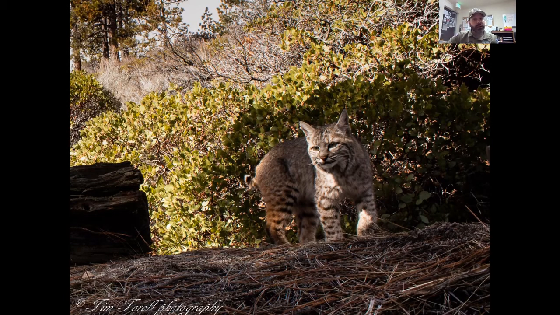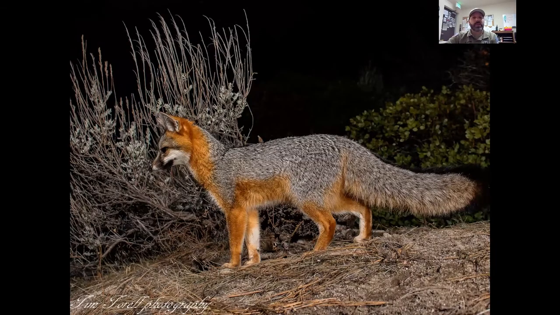The gray fox. So we've had images of the gray fox at night, but nothing where we could see the coloring. And so this is using flashes at night, and you can really see the coloring of the gray fox and how its tail has that bar of black, and it has a black tip. Very, very cool to see the coloring.